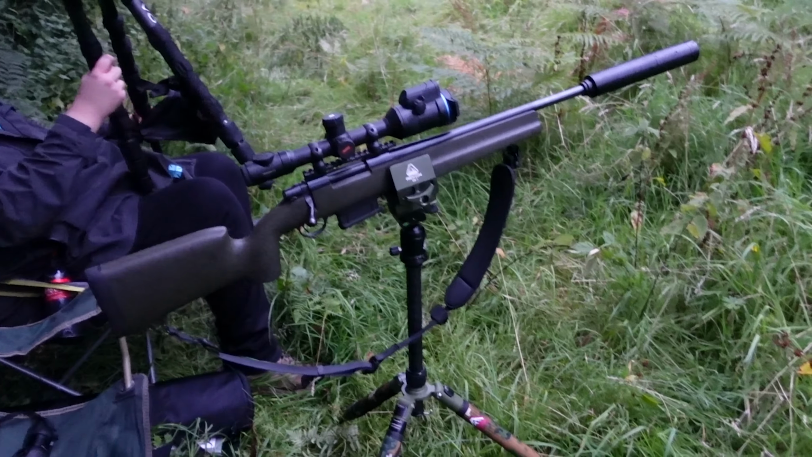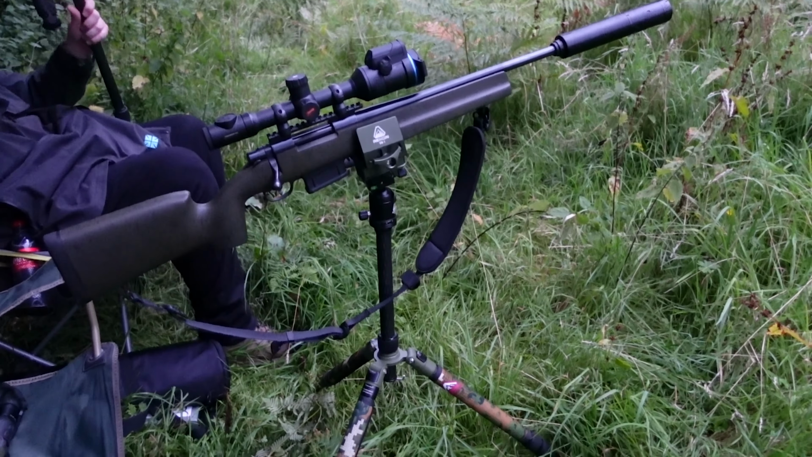That's, like I said, the benefit of the recons is that you can set the rifle exactly where you're looking, especially if shooting over a bait spot, and it's already locked in. You can have your cup of tea, your flask, whatever you want. Hands free. It's absolutely brilliant. So we're going to go over now, get set up, and I'll show you the setup in a second, which will be good.